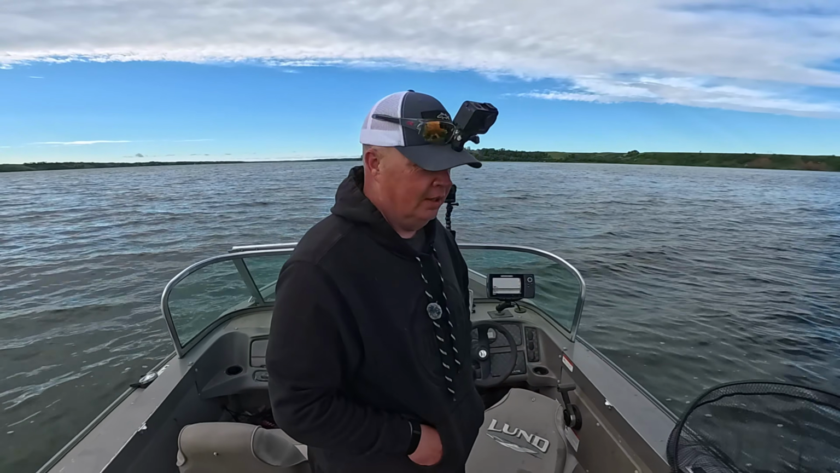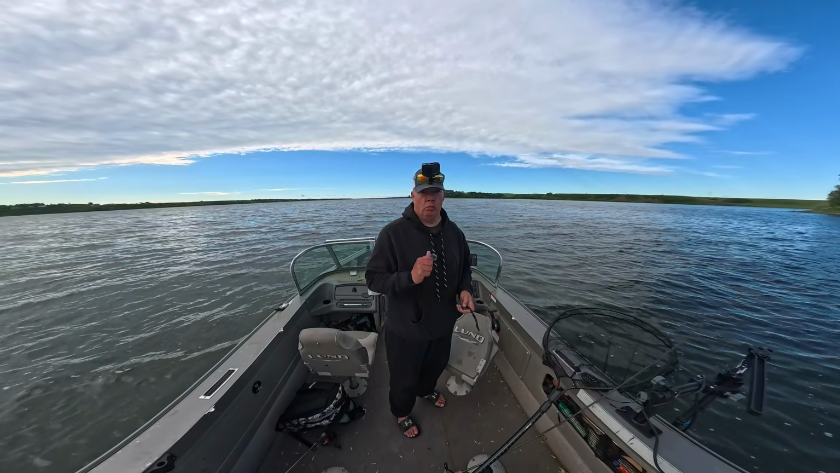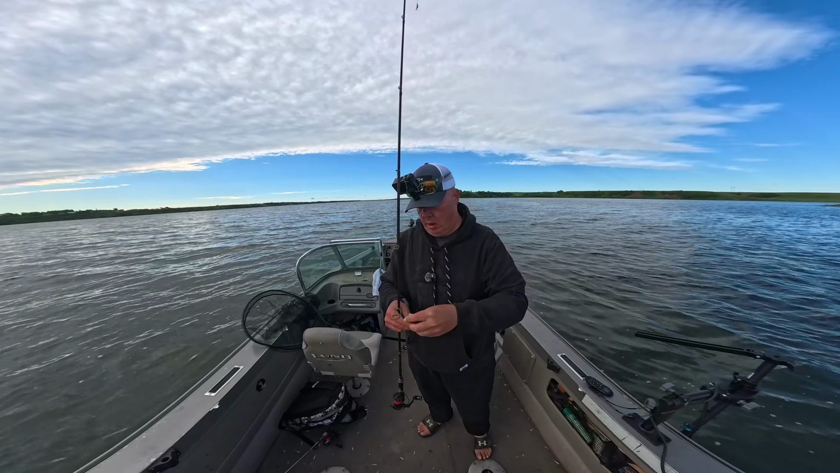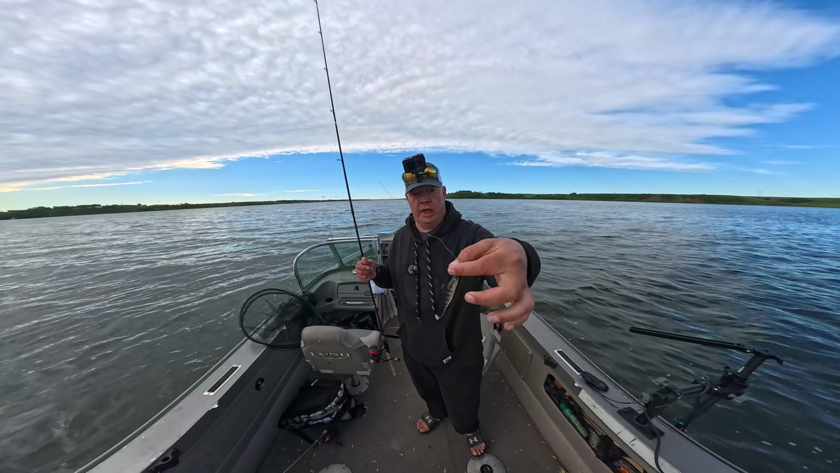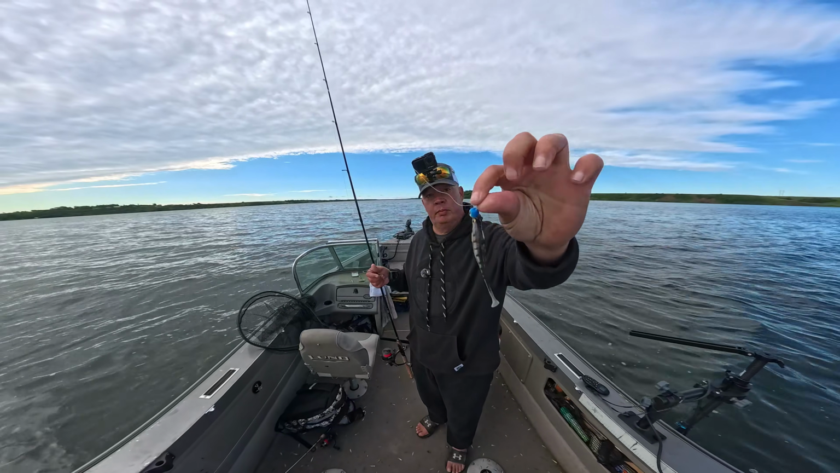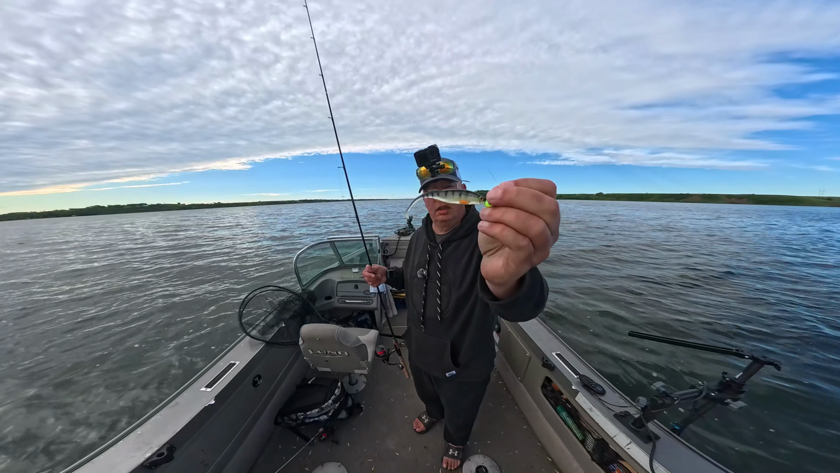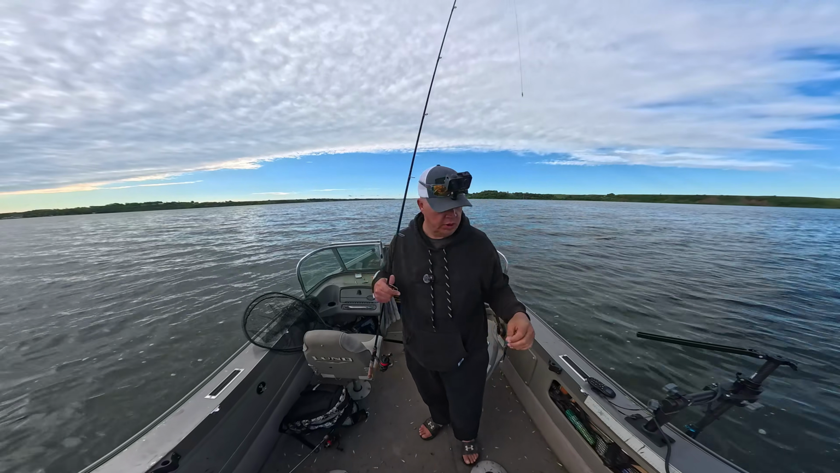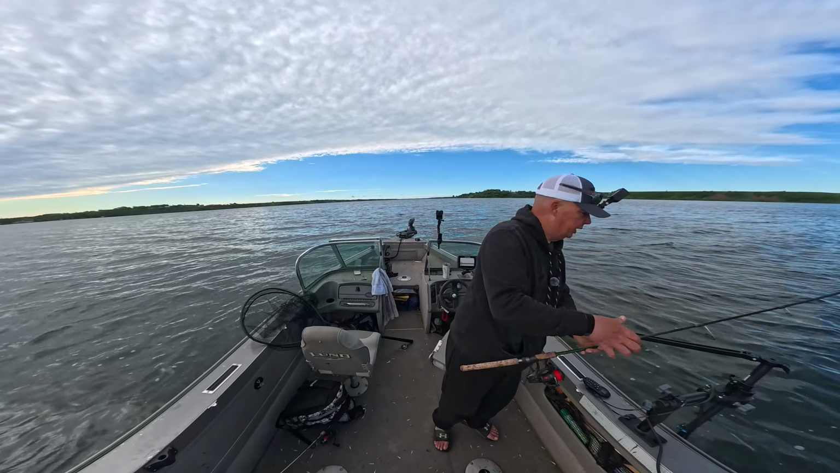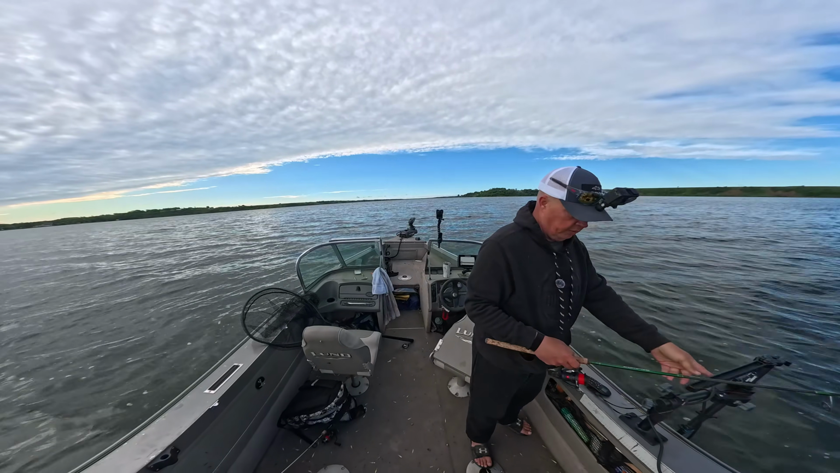Well, what a start. Baby. This tungsten moon eye, this color, it's kind of a parrot, popular color, and the Drip Swimmer, a 3-inch natural perch. She's a beauty. Been working wonders for me.